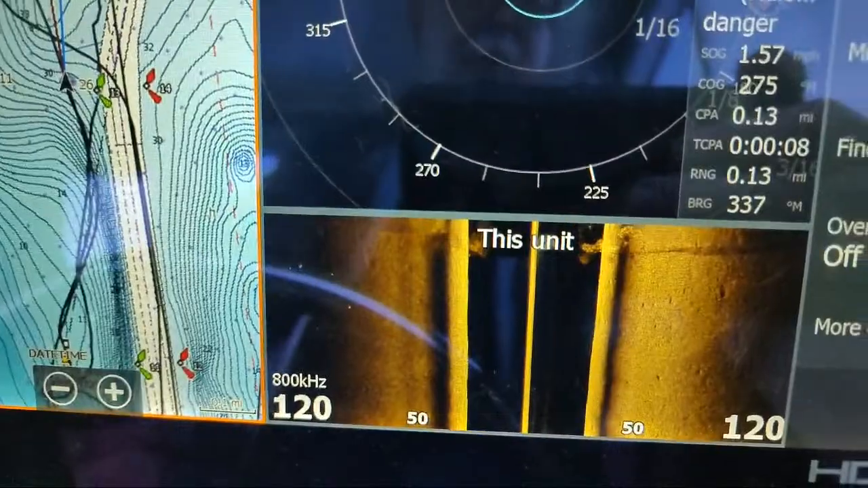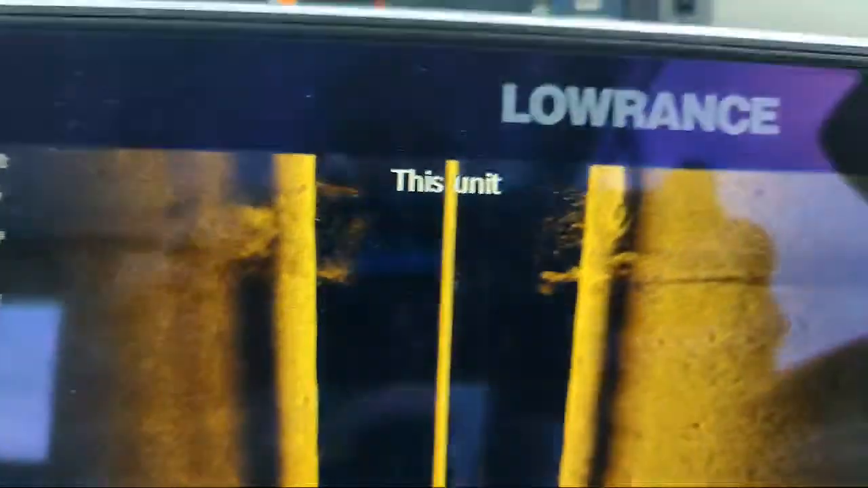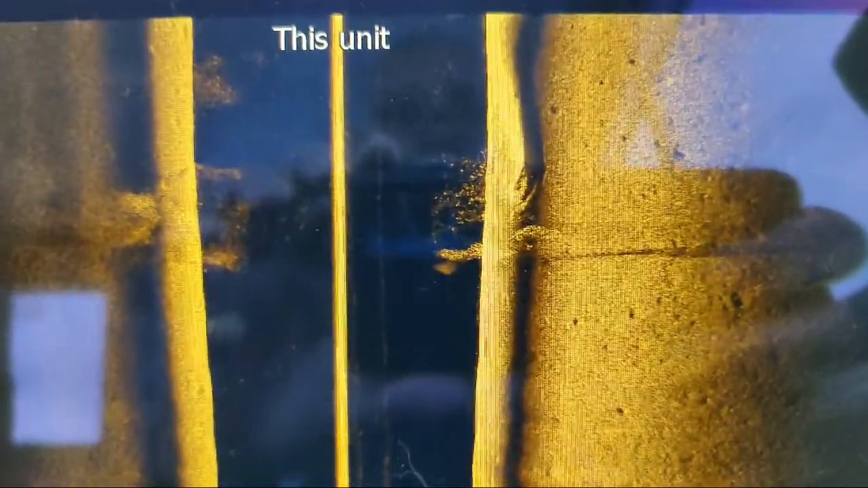Oh, there's definitely some things happening on the bottom. Let's take a look. Definitely fish around that wreck. Not a whole lot of structure down there. Maybe a little bit right there.